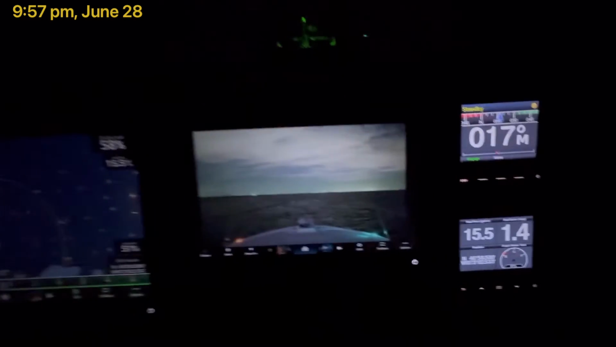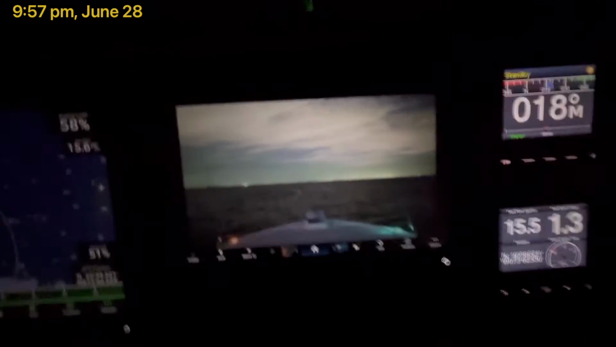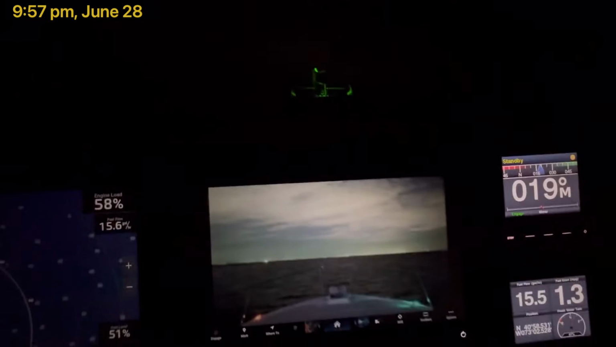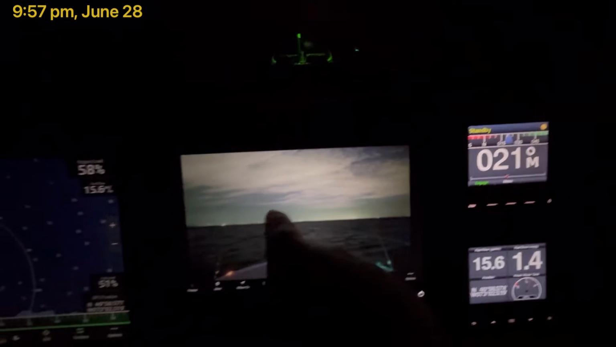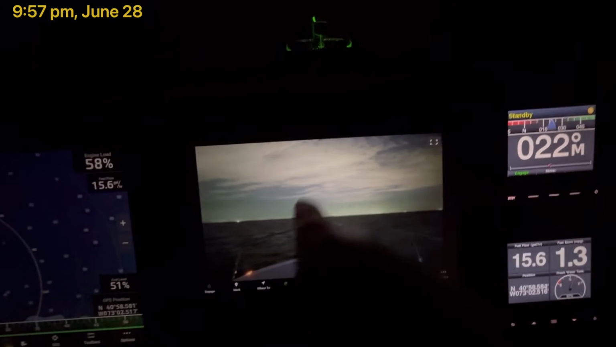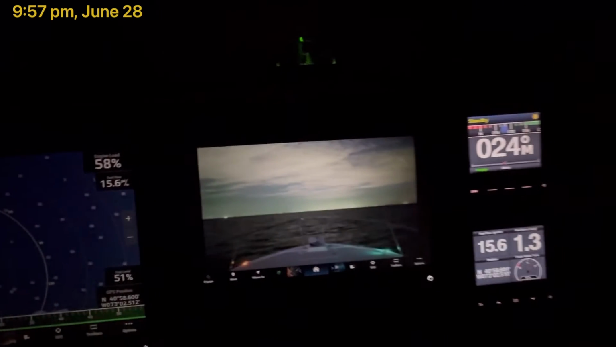I don't know if you can see any lights. Yeah, there's some lights in Connecticut up there, and I think that's picking up some of the lights, and I can see a little bit of light on the sky, kind of a gray sky with my naked eye. I can just barely make out where the sky meets the water. And there are some shore lights out there.